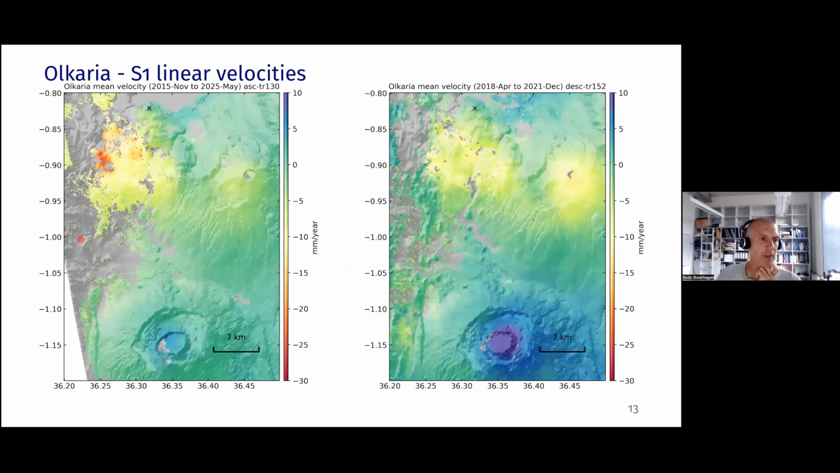So zooming in, this is what the general distributed scatterer approach looks like. So again, everything is relative to our GNSS station at the KenGen site. We see subsidence in Olkaria. We see some local dots that show higher subsidence rates, and these are dots that I would like to focus on, but I'm going to show you a different data set.